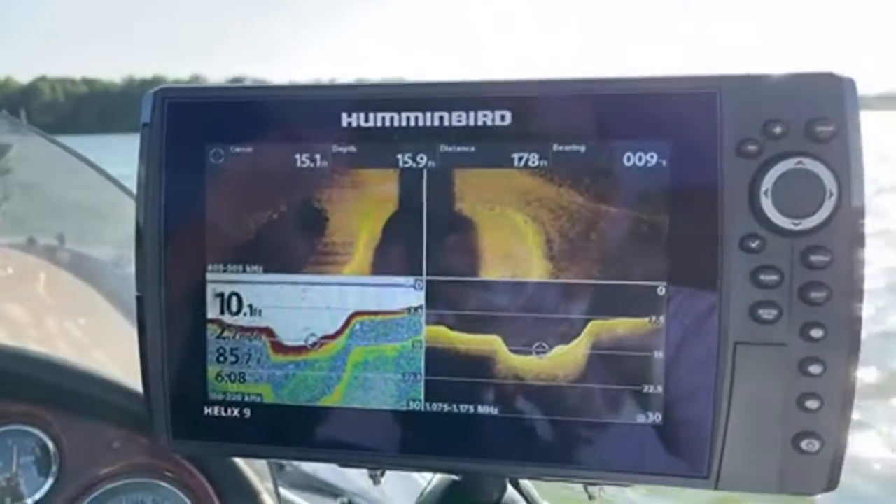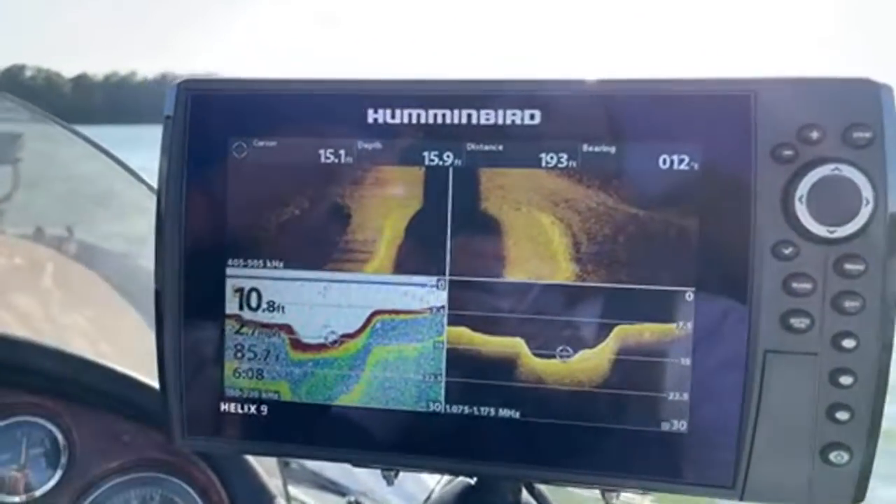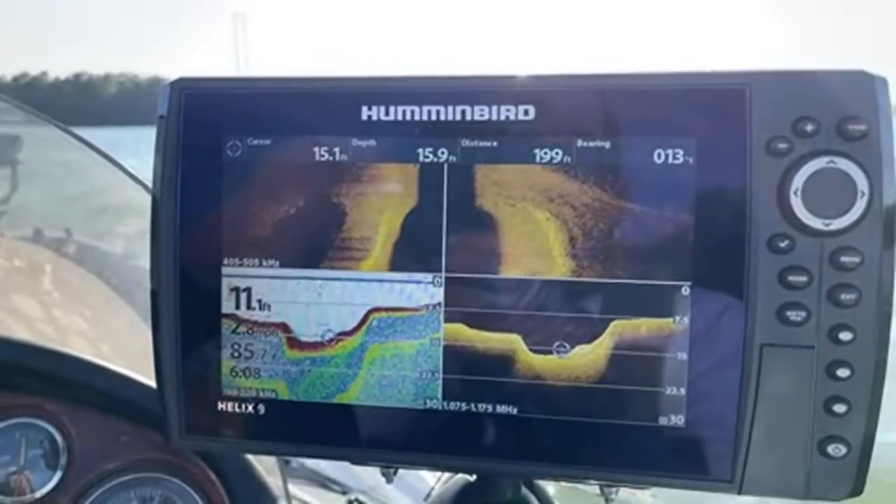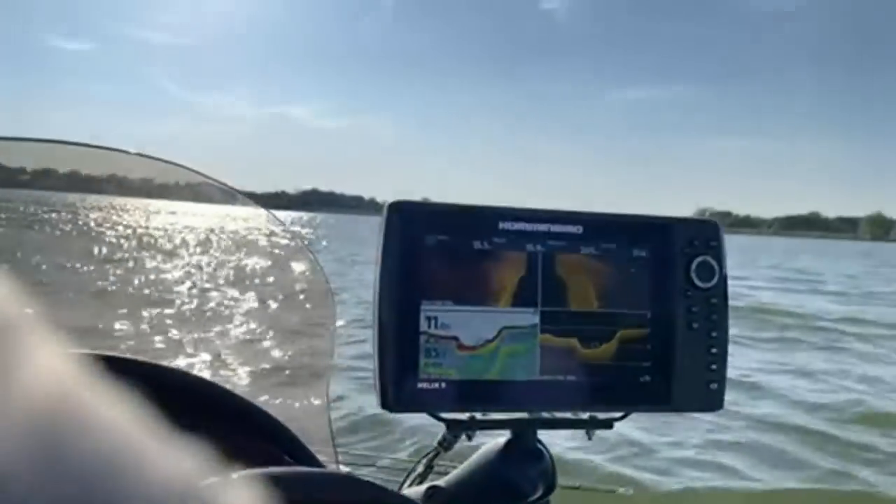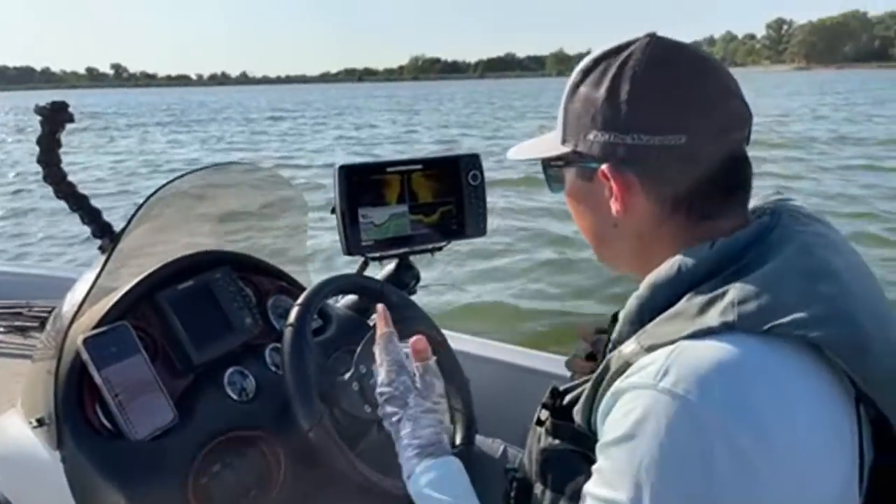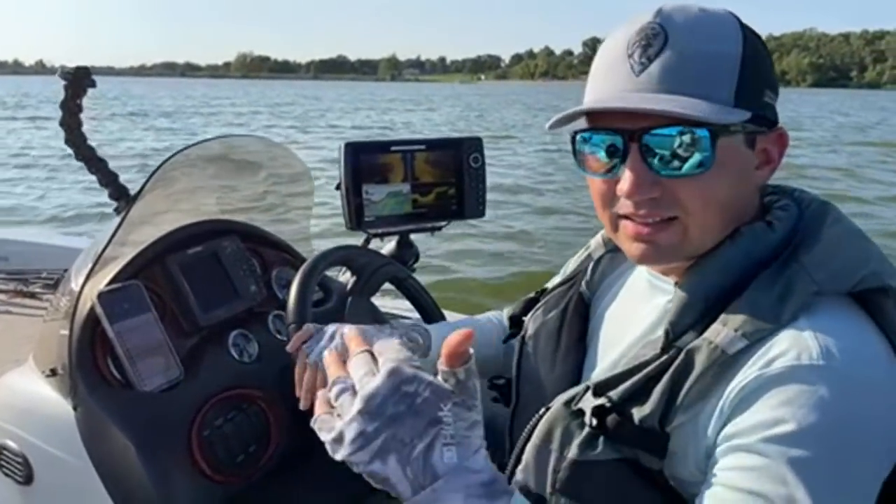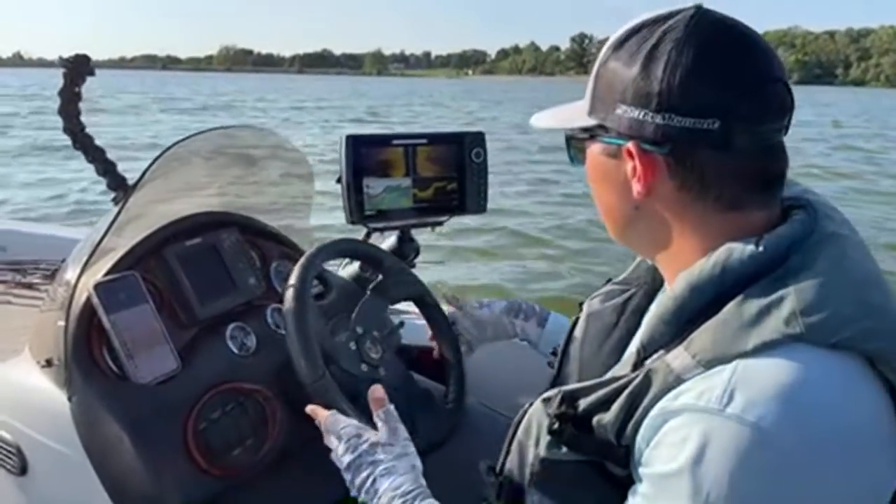So even though the drop is in perfect depth, without any bait fish, without any fish, I just don't think there's really going to be much activity up there. So what I'm going to have to do is just continue graphing until I find some of that bait fish. Not every spot that's in 7 dropping into 15 foot is going to be effective on this lake.